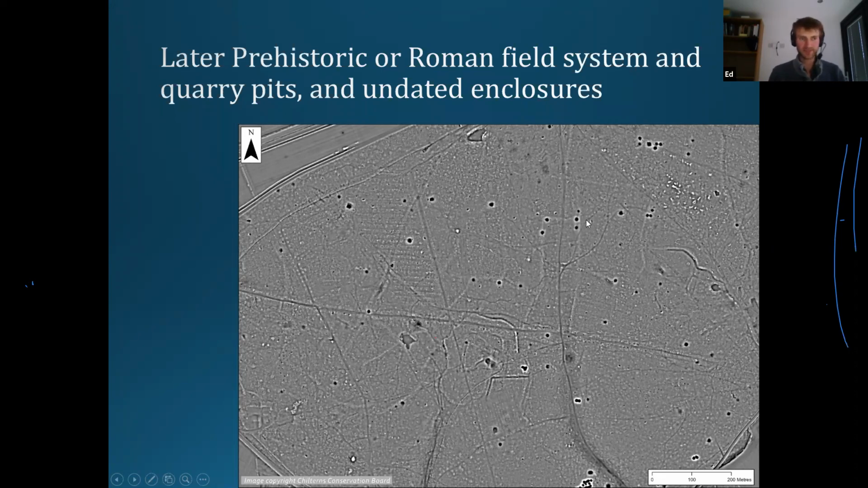So these are pits. As I said, black means negative. So these are little circular pits, and these are relatively deep, surviving still to a meter deep probably. Obviously, originally we'd assume they'd be much deeper than that. So these are probably quarry pits, and as far as we can tell, they're probably extracting chalk from them. We assume maybe for liming the fields, so adding the chalk to the field to improve the fertility.